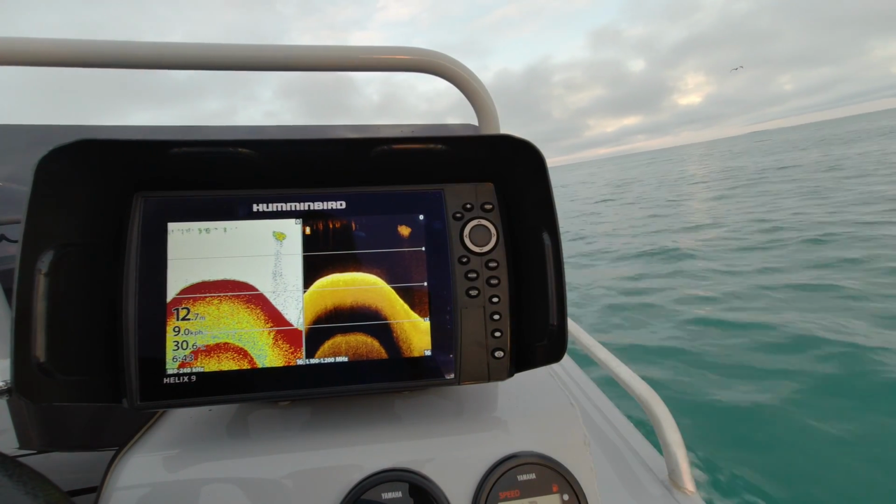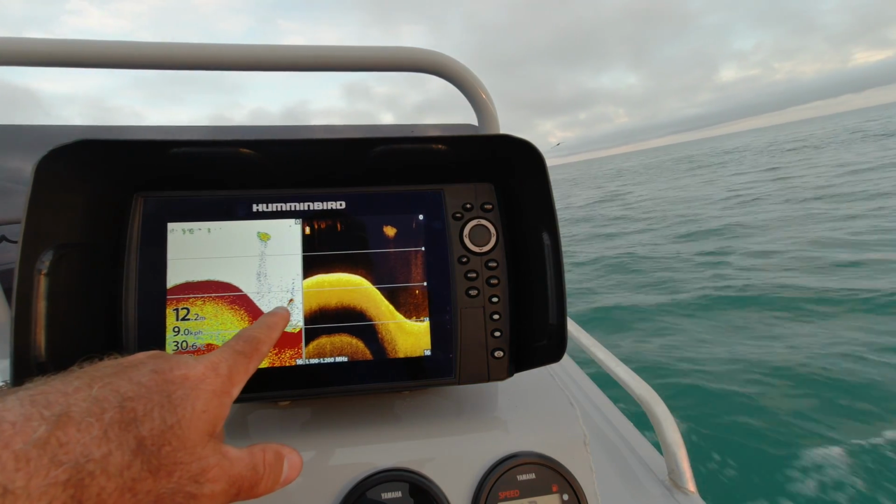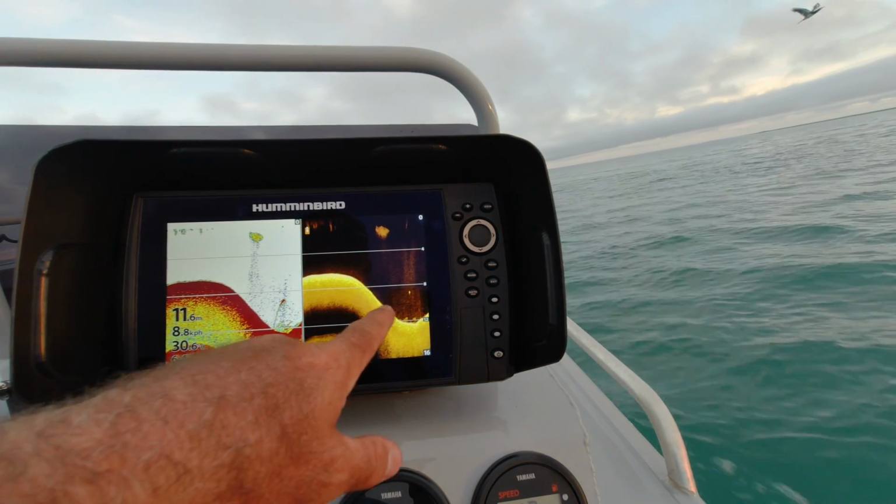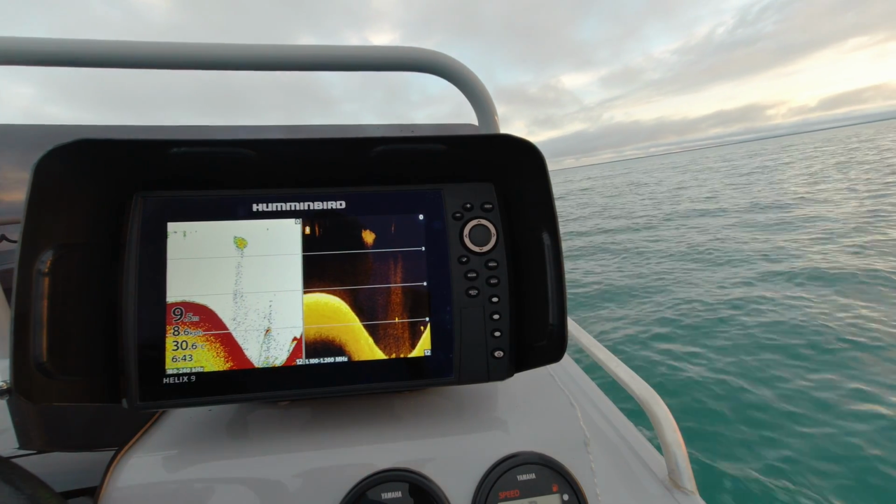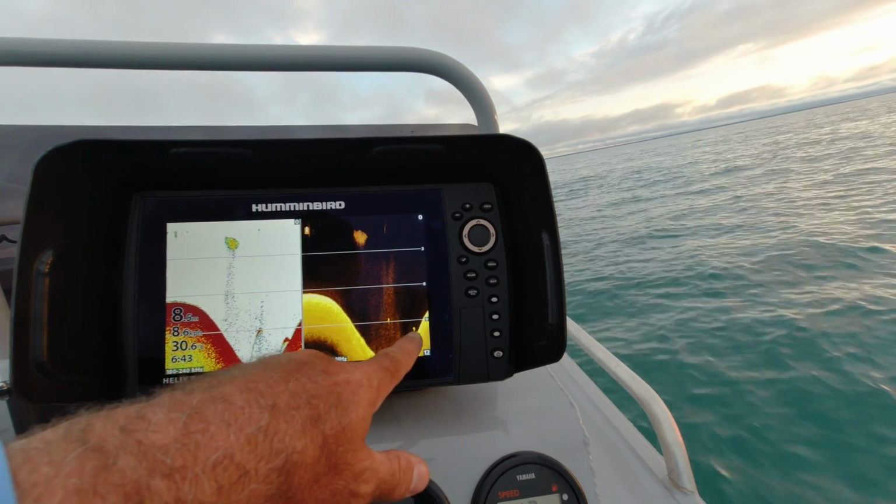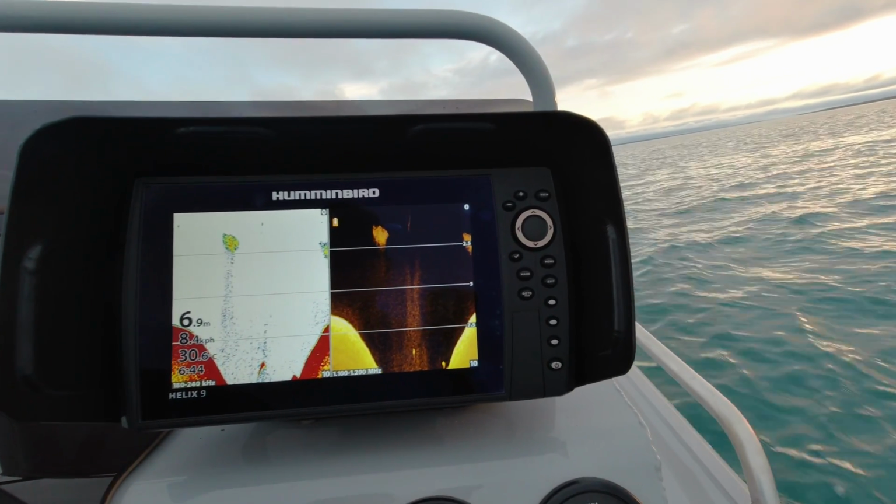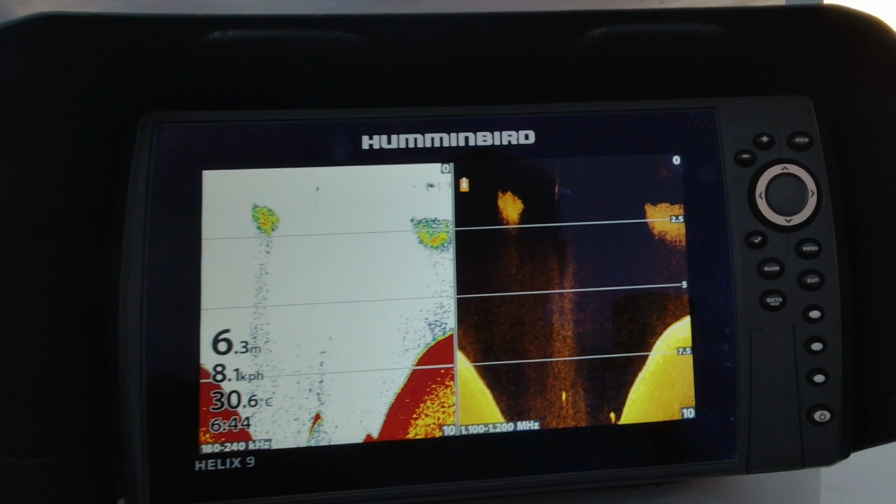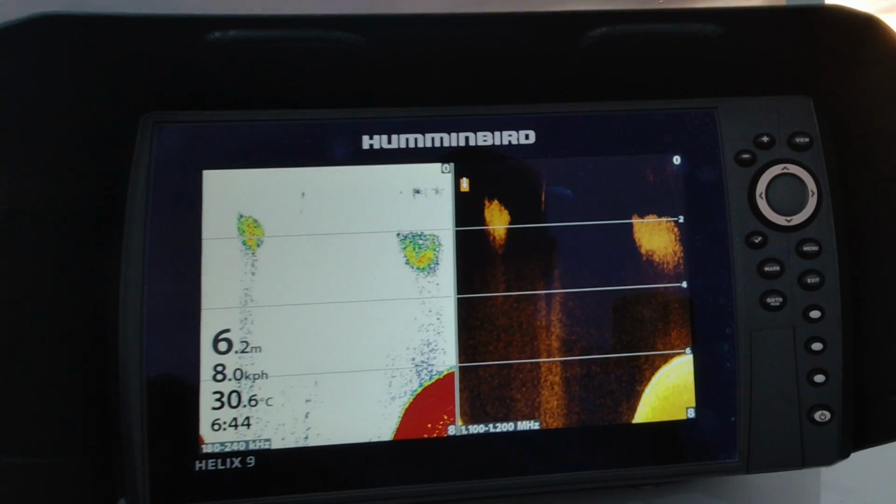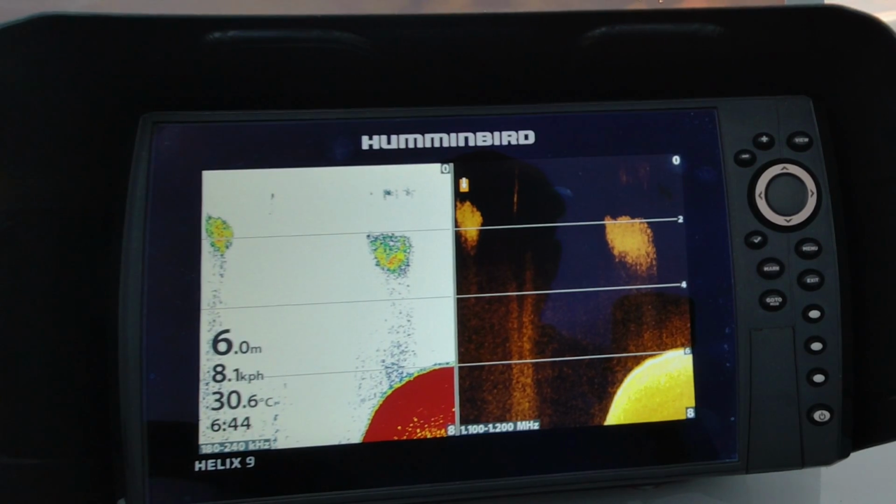And just this little patch of reef here, it's got a bit of bait on it, but it's got perfect arches. Some fish on the bottom, one fish there, another good fish on the bottom, comes up as a dot on the down imaging. There's our ball of bait again. I'm just doing circles around here, that's why we're coming over the ball of bait from time to time, but that's a great example.